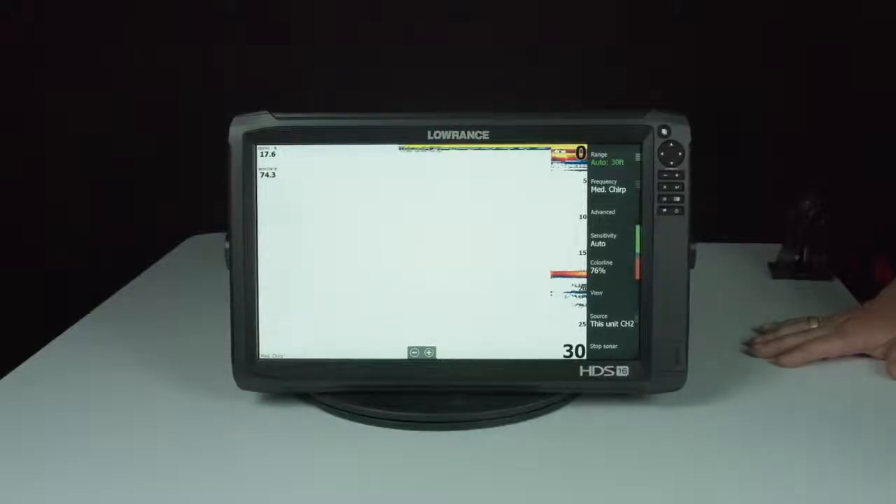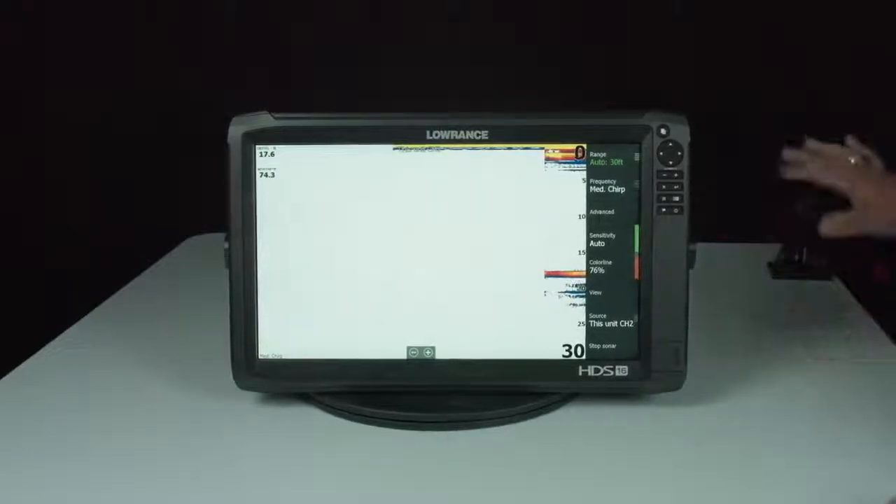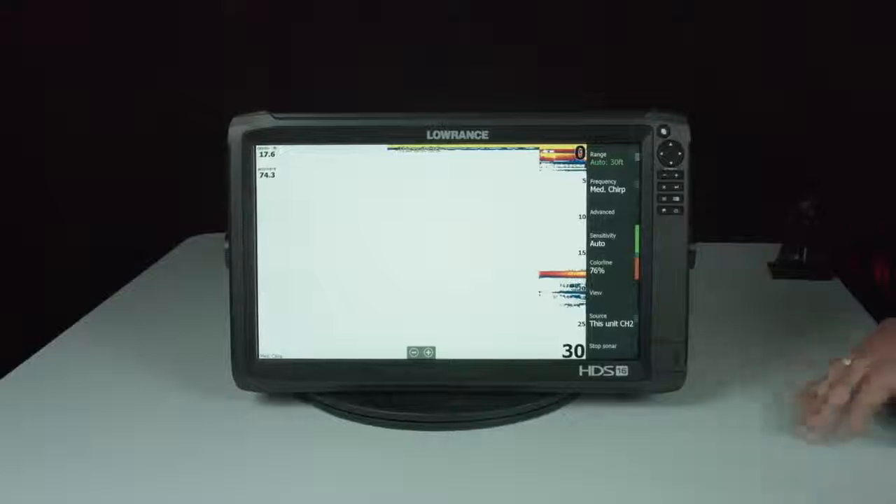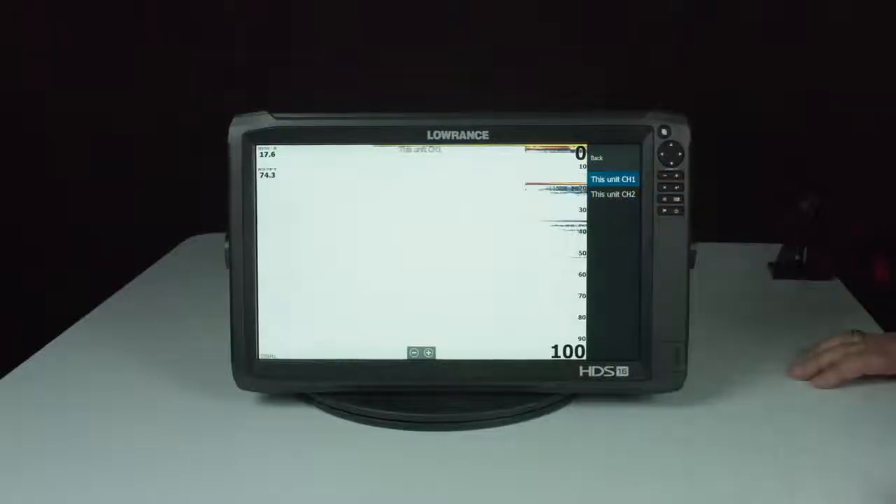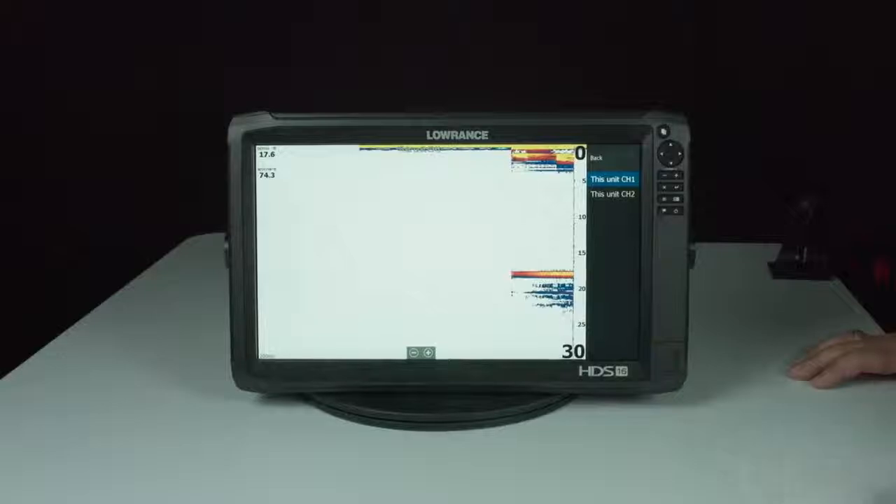Now if I were in a bass boat and I wanted to run down the lake and I didn't want to use my TotalScan transducer, but I wanted to use that transducer that was glassed into the hull of the boat, I would just come back and select this unit, channel 1, and it would start getting my depth information from that transducer.